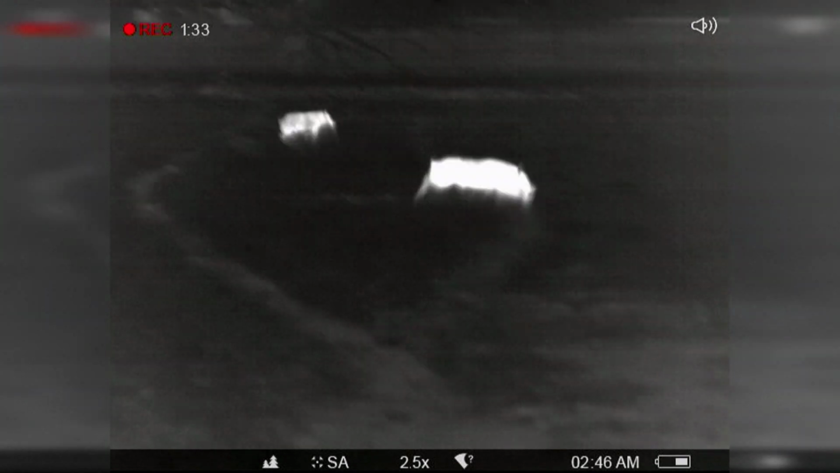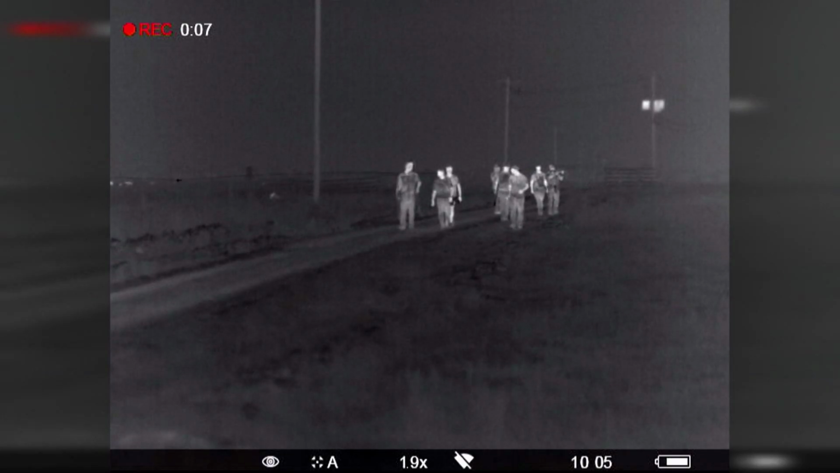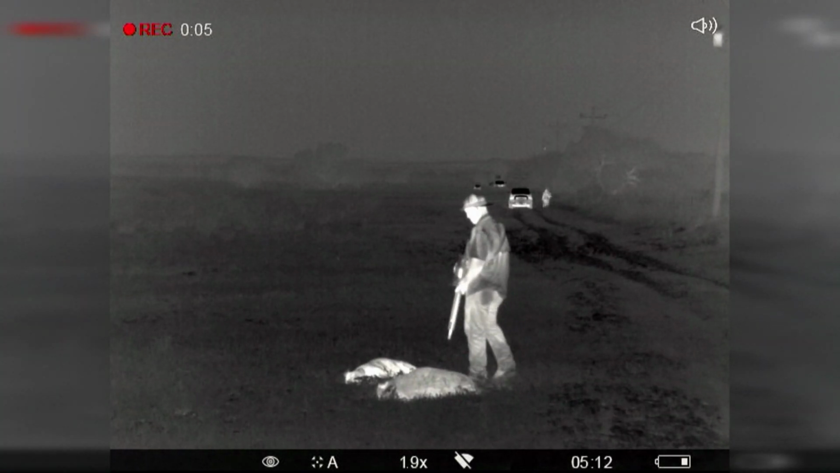It looks like all hell is breaking loose, but this is more of controlled chaos. The Marines training kicked in, and they started doing what Marines do best, working as a team to complete a mission.